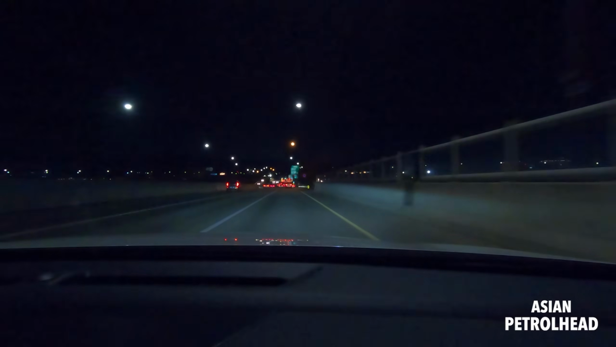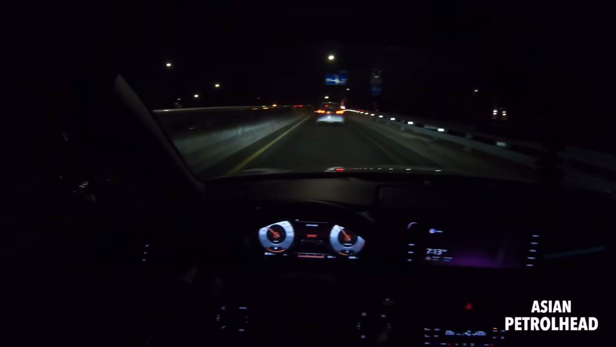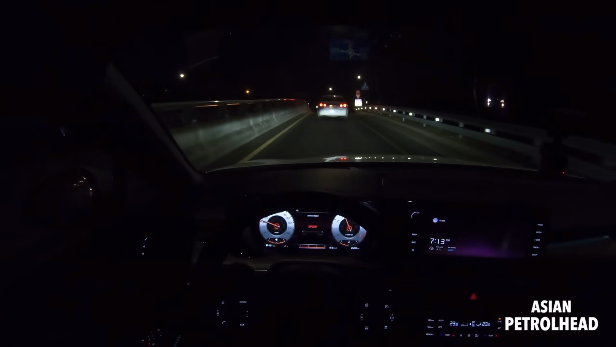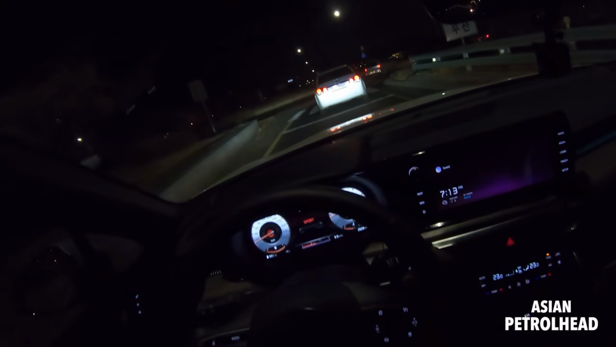So we're gonna get off now, so let's see. Yeah, I like the RPM going clockwise. Sonata has it the other way. I don't understand why. Really hope they change it to the regular one. And many people I know, including me, are waiting for Optima GT with 2-liter turbo, and hopefully they'll launch it pretty soon.